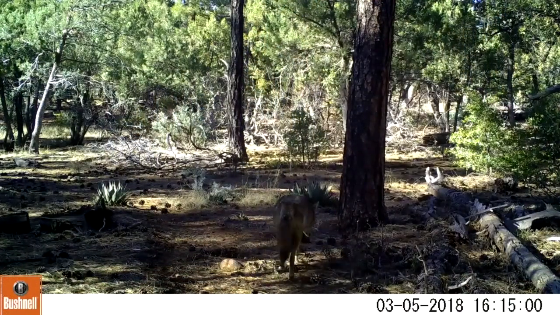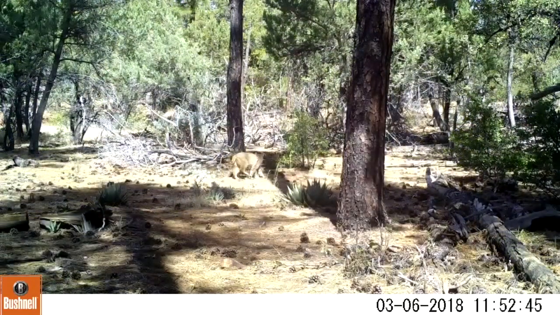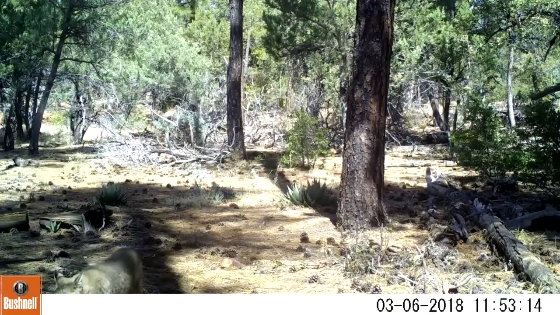So here we start the video with a coyote coming past a trail here that attracts a lot of animals. Here we have a bobcat. In this area I do not see as many bobcat as the other area, but I do get some nice bobcat video occasionally. So here he's approaching the camera on his way past.